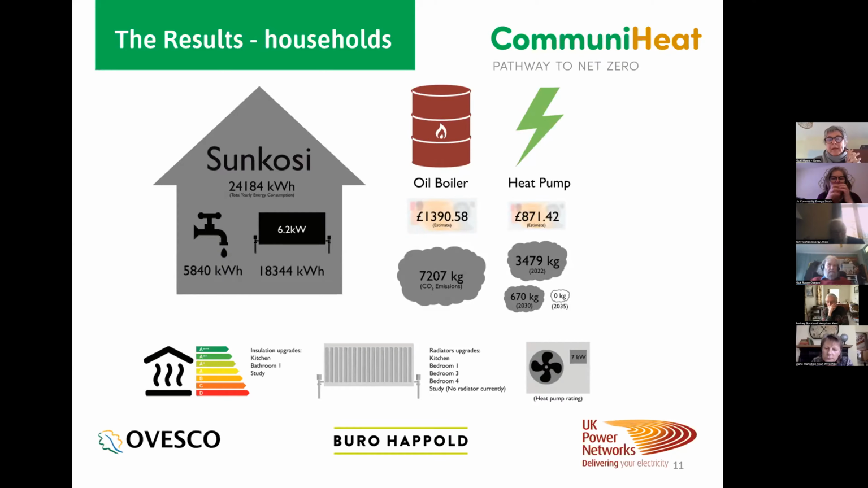If he goes onto a heat pump, his carbon will go down and down as the network decarbonizes. So his carbon will be zero by 2035, on the basis that the electricity network decarbonizes. If he stays on oil, he'll be at 7,207 kilograms of carbon emissions.